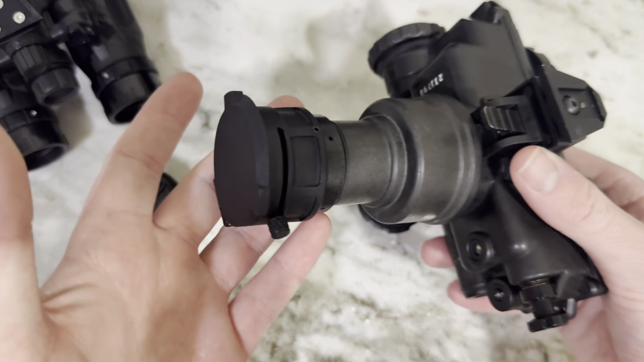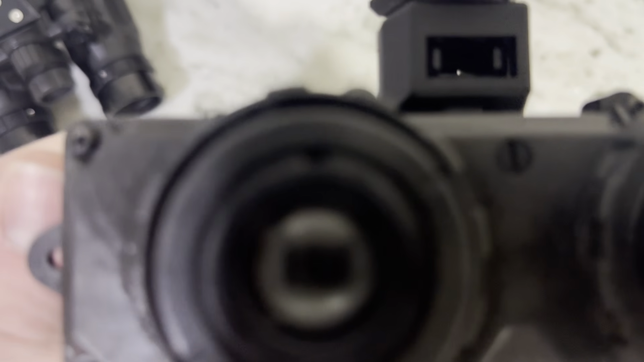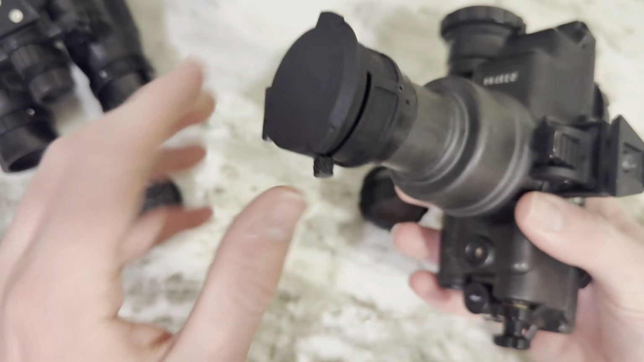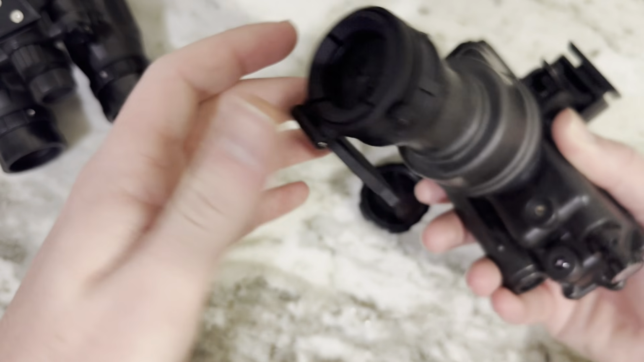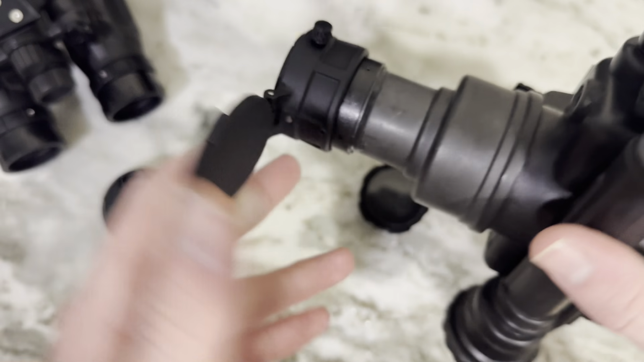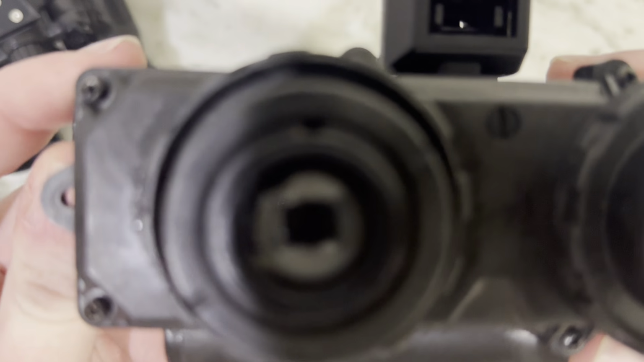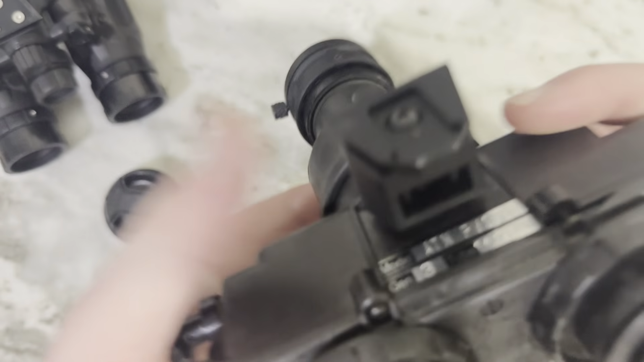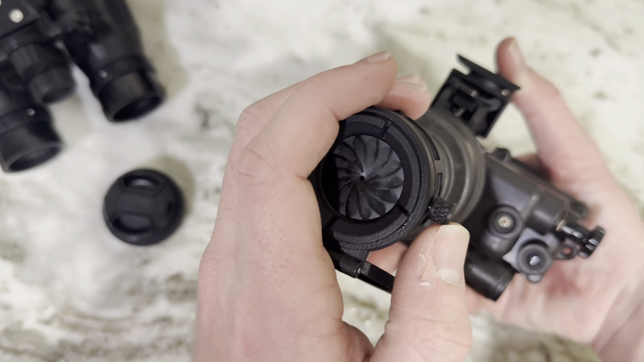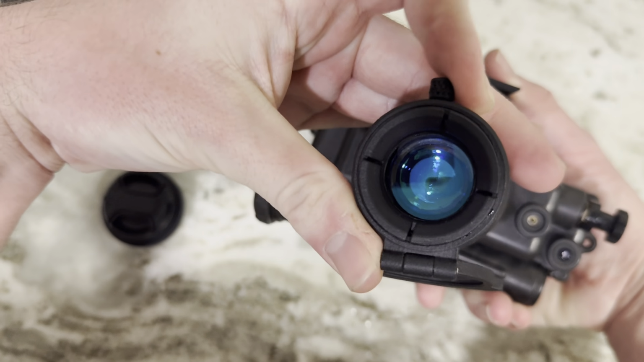This is what I keep on my PVS-7. You can fully close it, so if you turn it on and point it at the sun, literally nothing's happening. You can open it up and it stays retained. I'm not going to lose anything. There's a little magnet here, so it stays like that. You can treat it like a day cap. If you want to, you can flick this and bring it all the way open and it clicks into place.